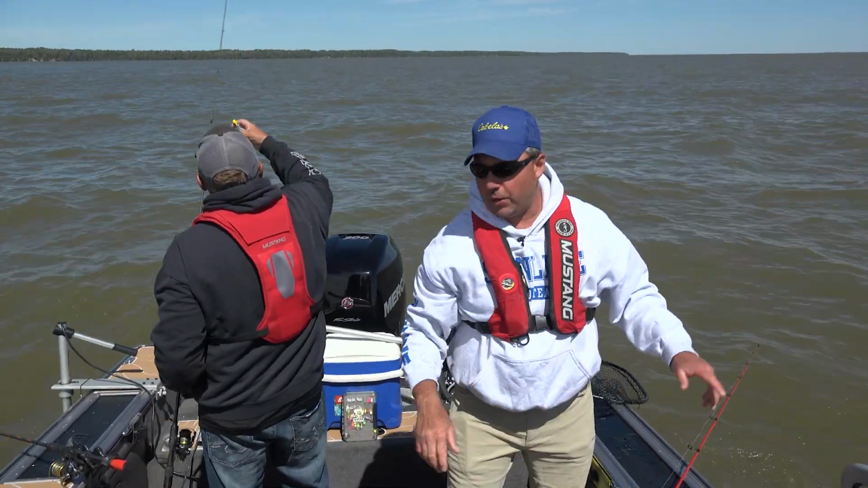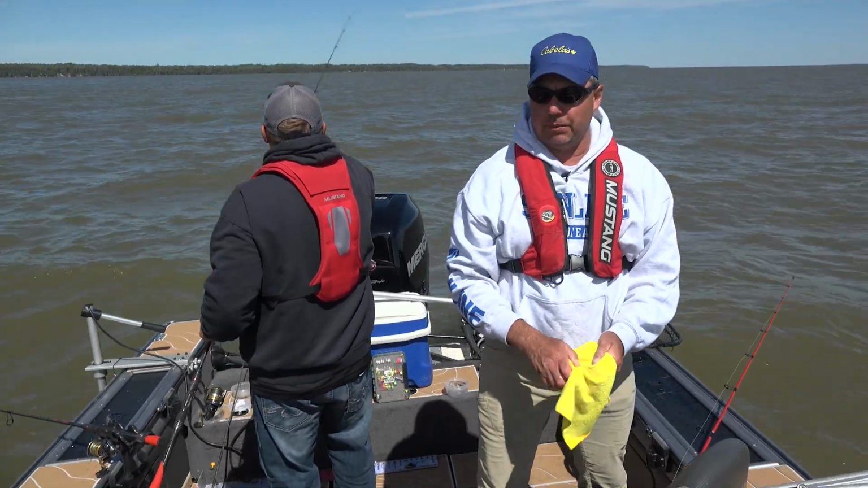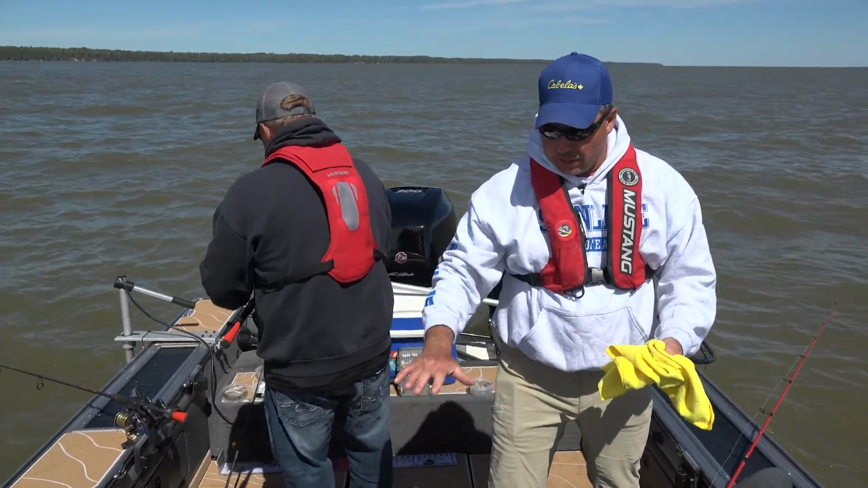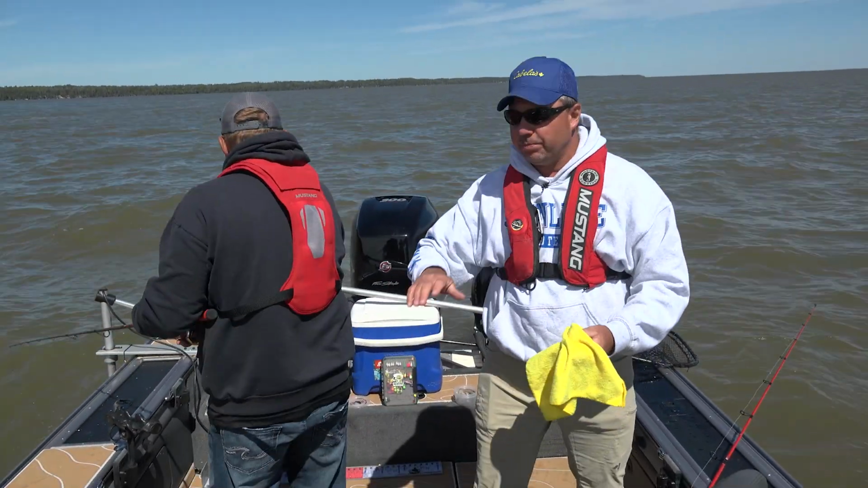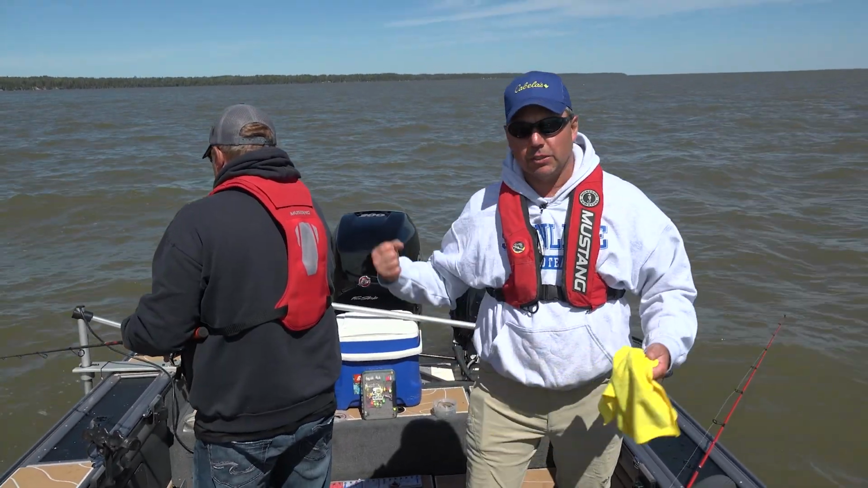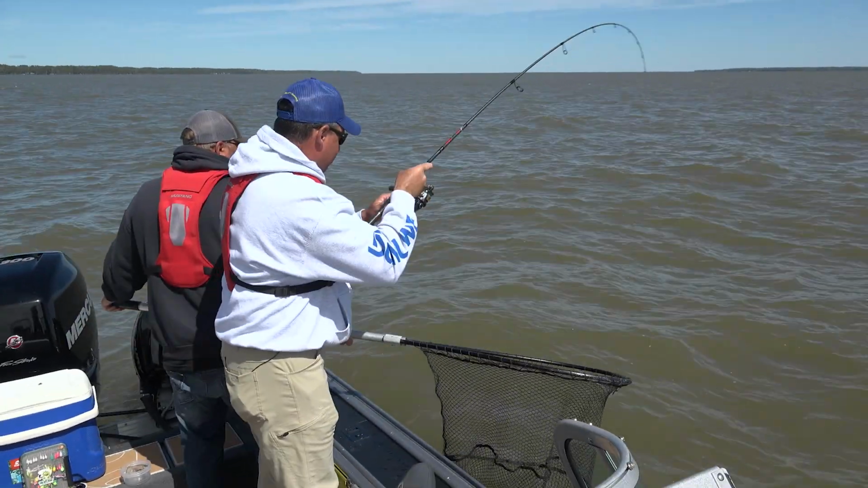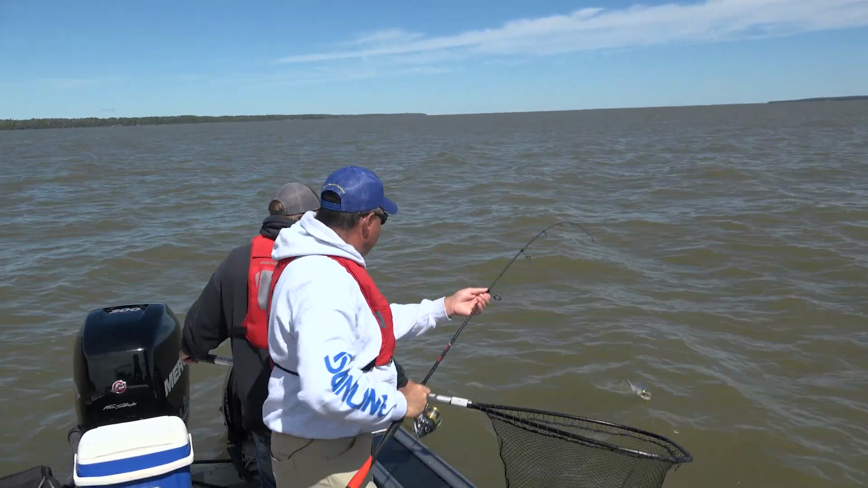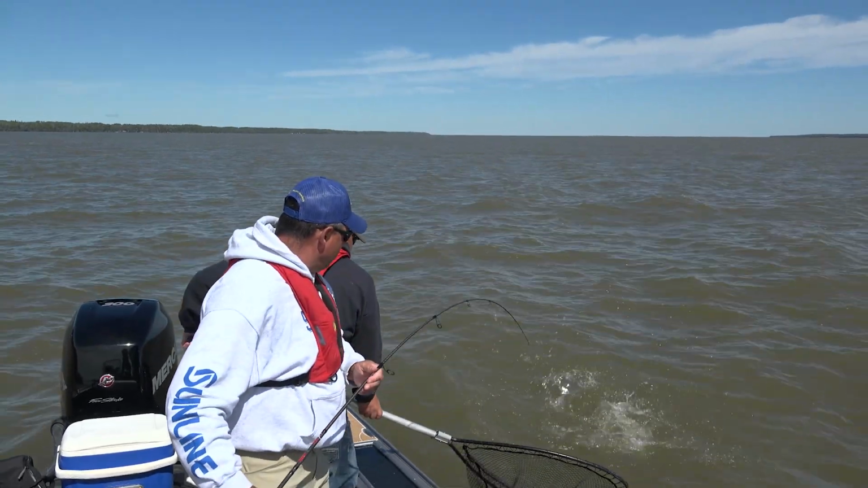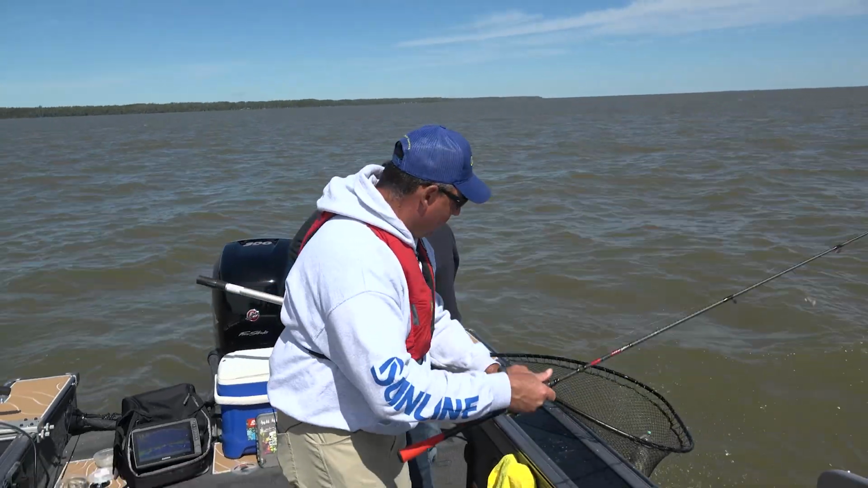Away he goes. And that one, even though we're using the live scope, I didn't see him, and he came fast, right off the bottom. The graph wasn't picking him up. The live scope, well, I didn't see him on there, and then all of a sudden, bang. This one feels really good. Yeah, once those guys start committing, boy. This looks like a really good walleye.